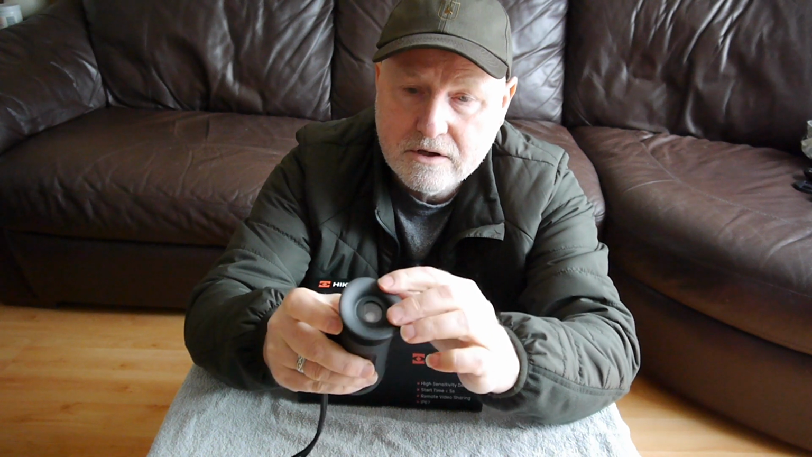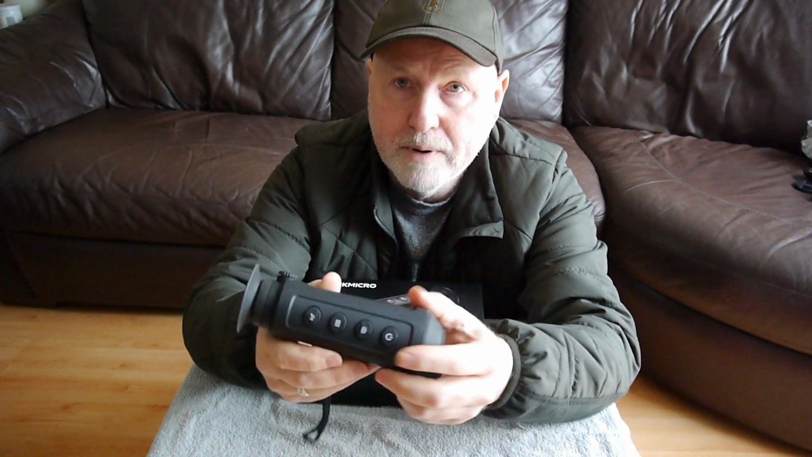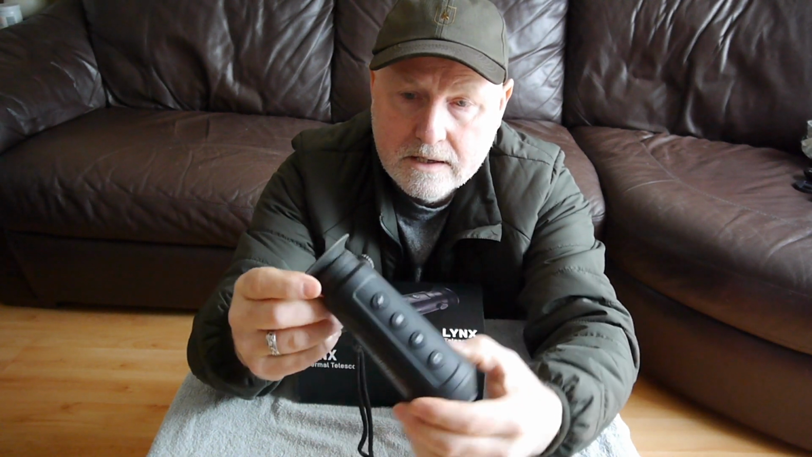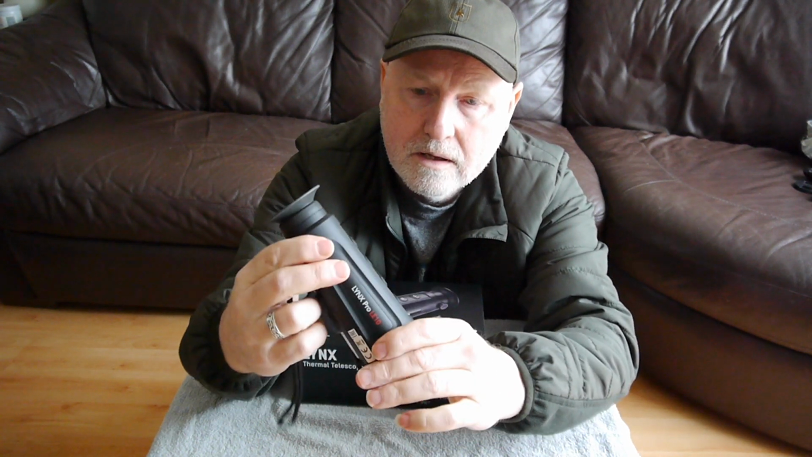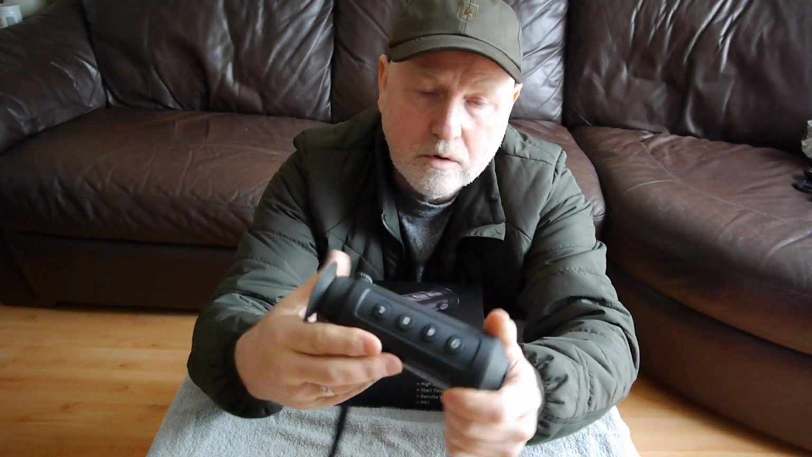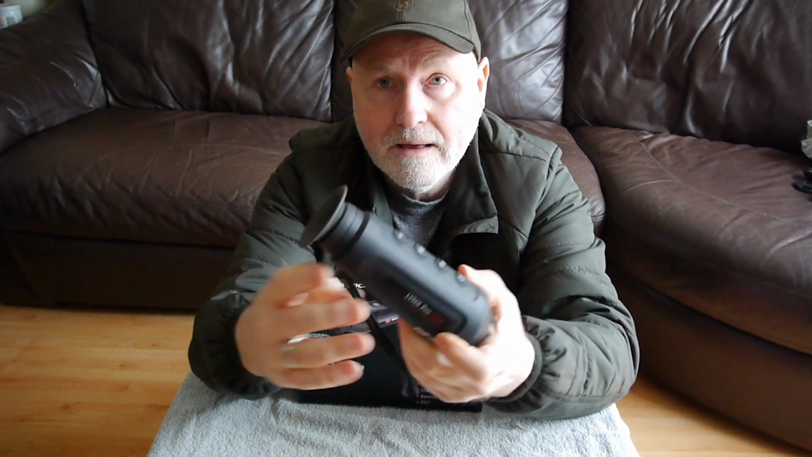The cup is nice and soft, and all the buttons and everything, the fit and finish of the whole device is really good, really good. I see no reason why it won't last a very long time, made of the materials and the quality build that it is. So really happy about how it looks and feels.